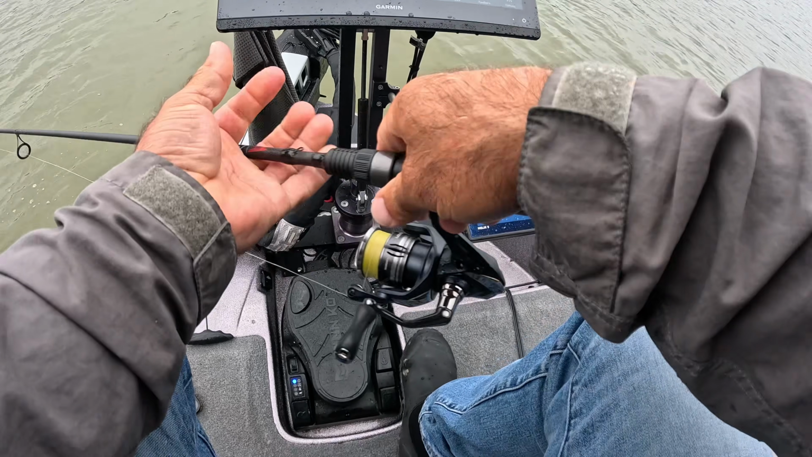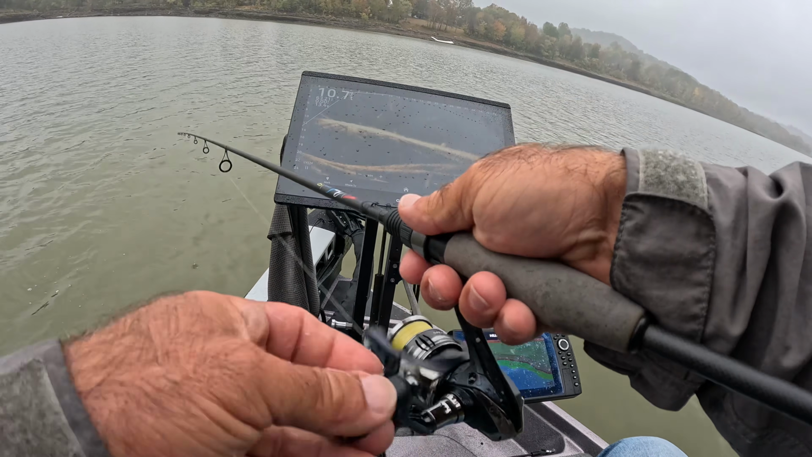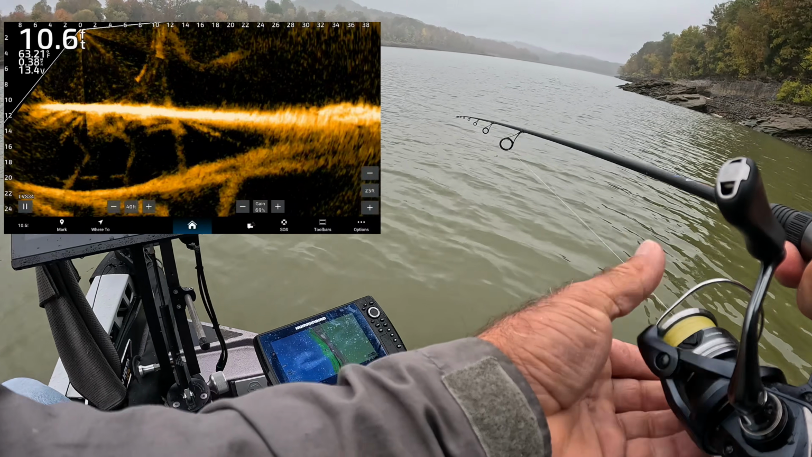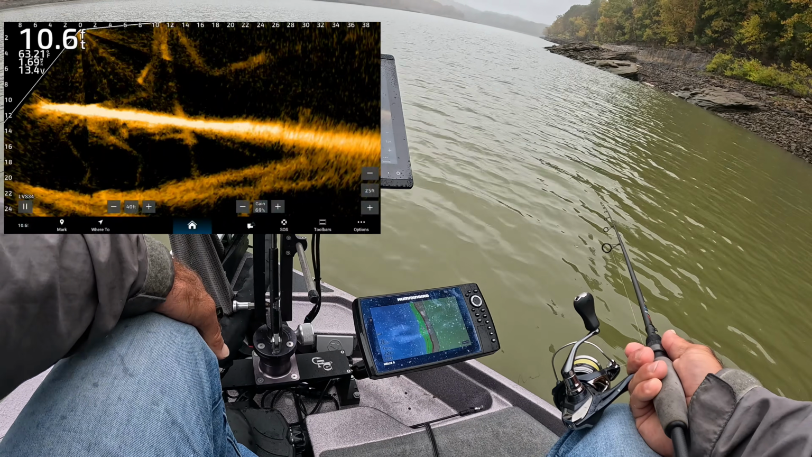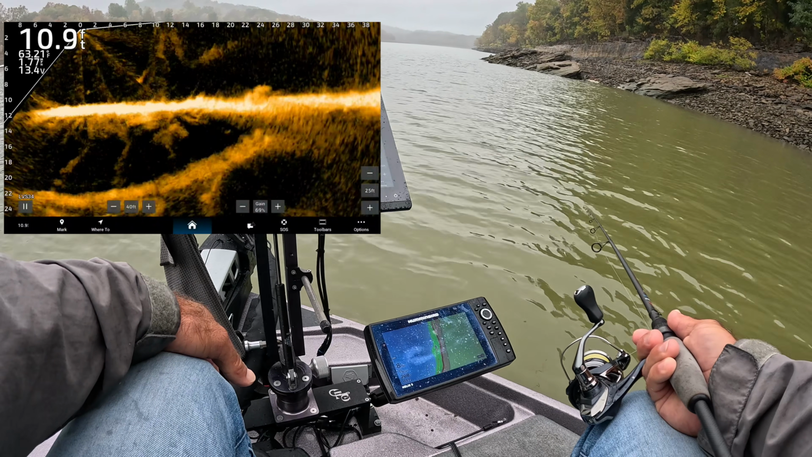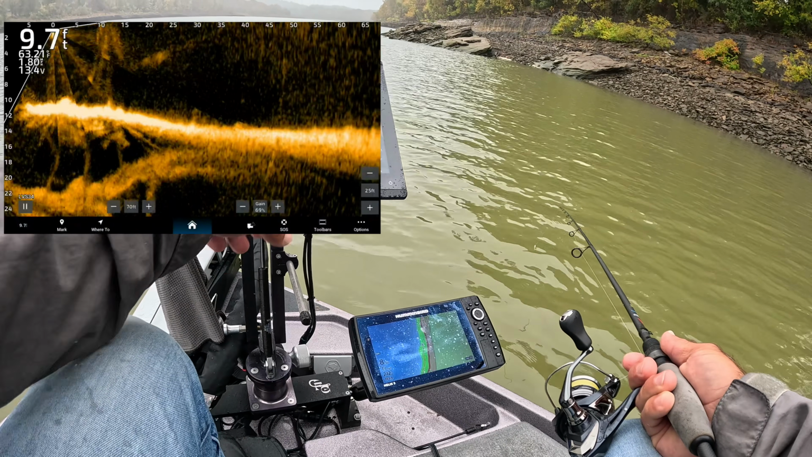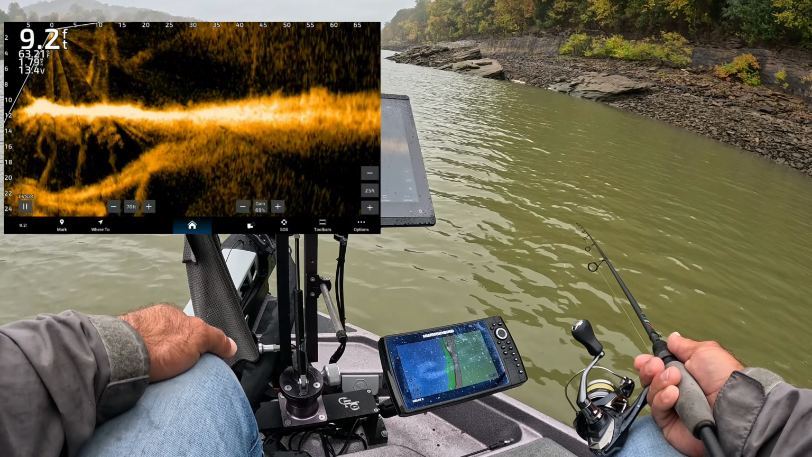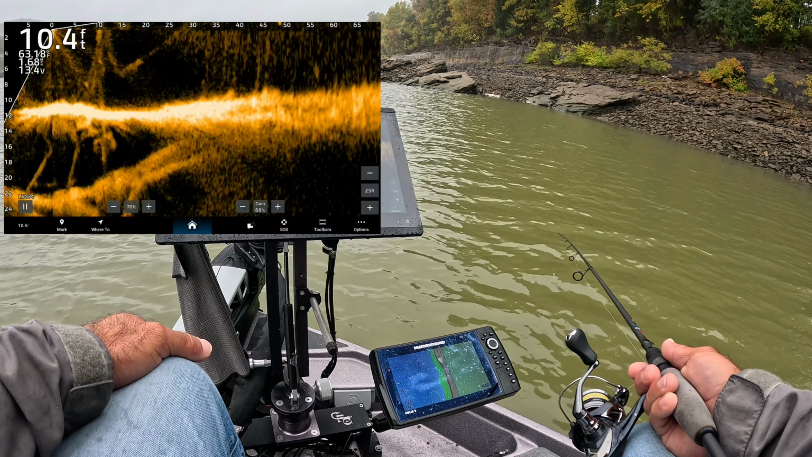All right. Let's find some more fish. We know there's some here. Put my forward on 70. And I think I already see something I want to zoom in on.